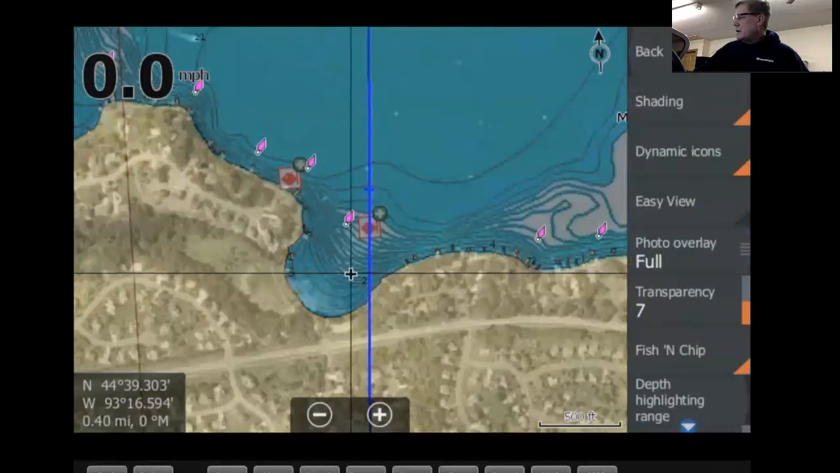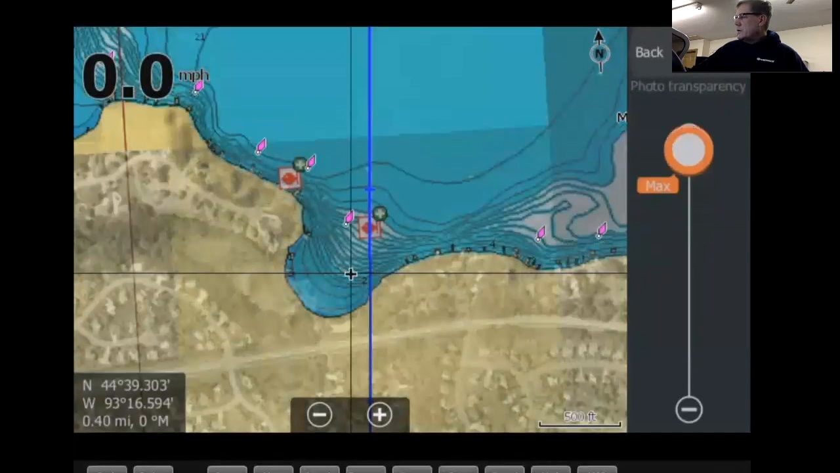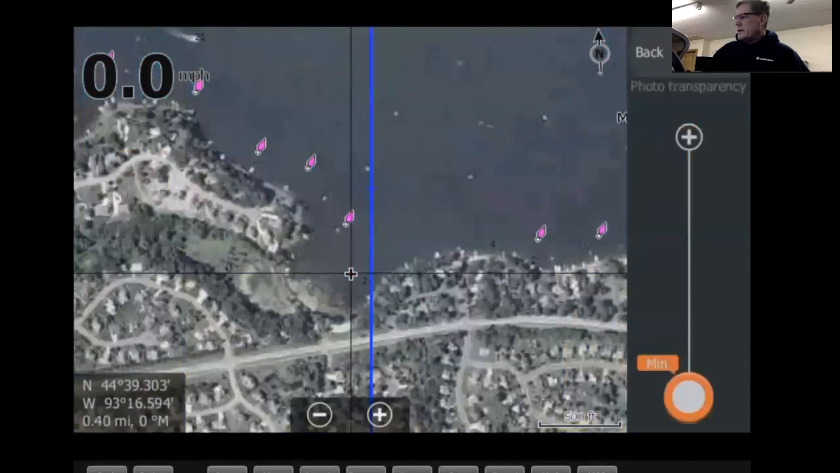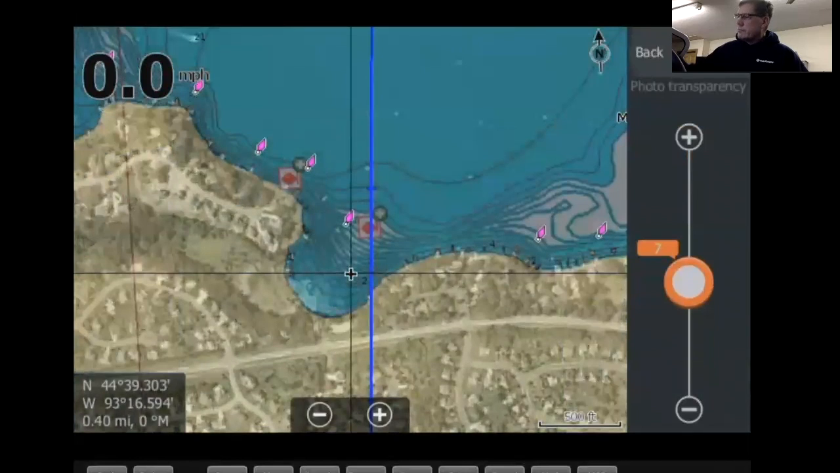So back, transparency. Here is where you can change the see-through of the satellite imagery. So I got mine turned up to max. If I turn it down real low, it takes away all the contour lines, but it actually gives you almost a Google Earth type look of what's below you. So I typically run mine somewhere in the middle right here, so I can get a nice view of my lake map.